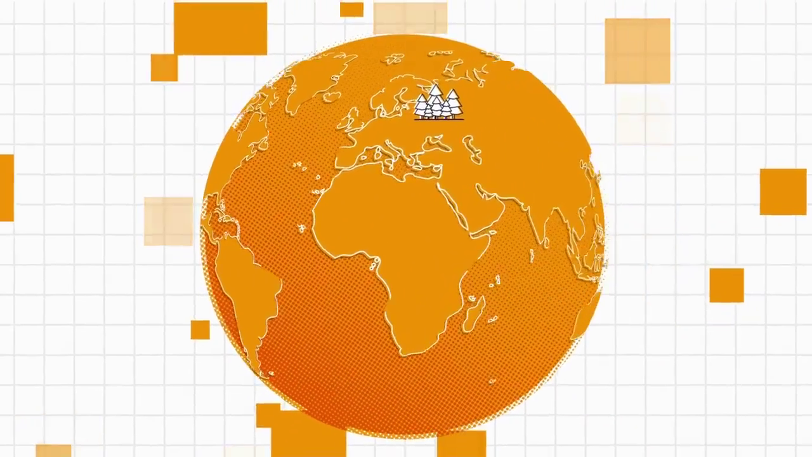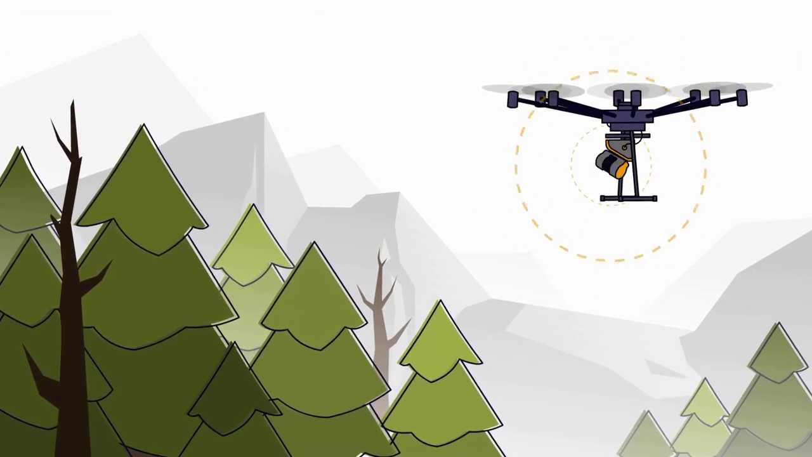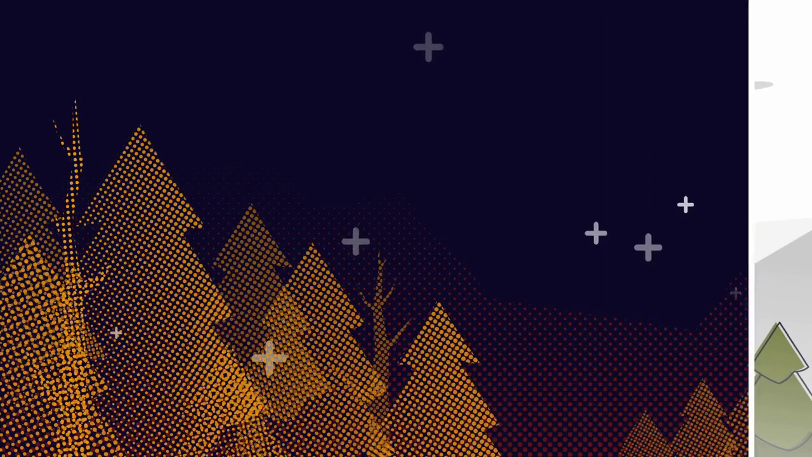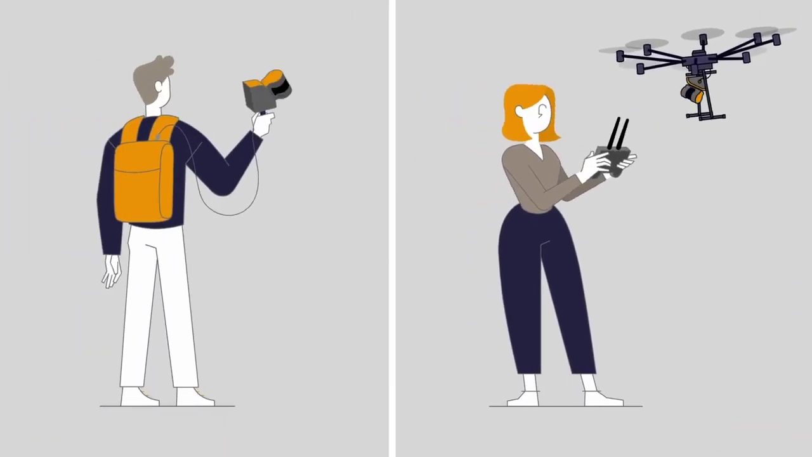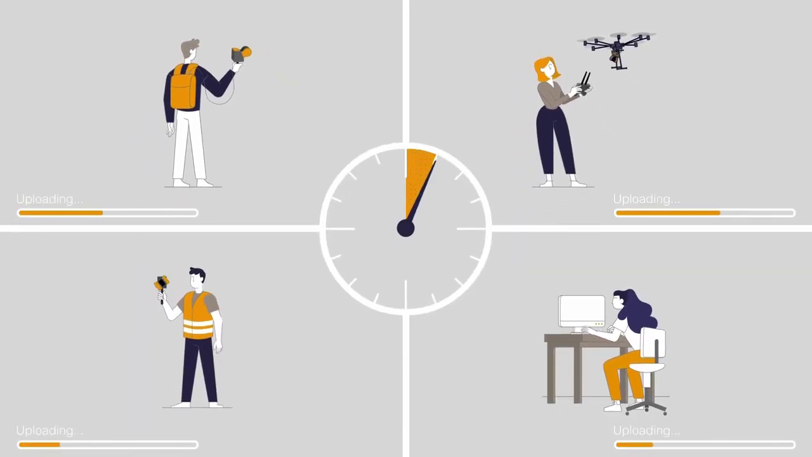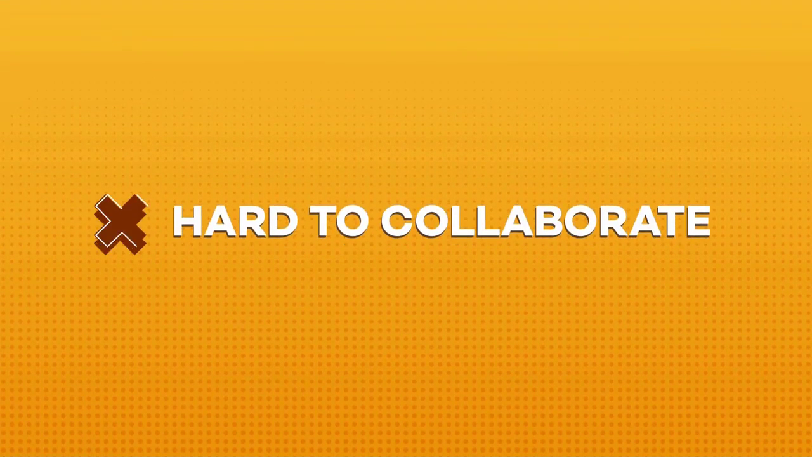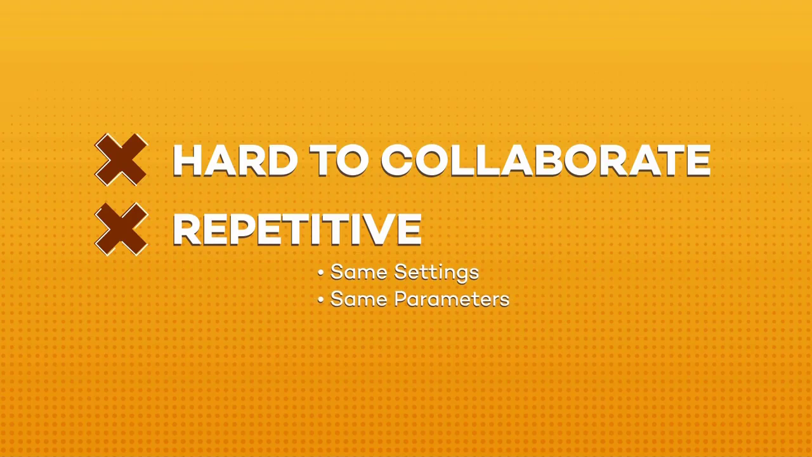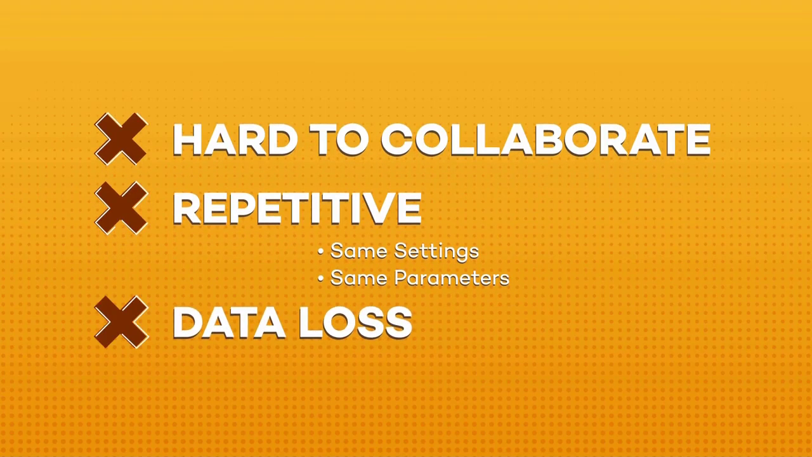Sarah flies a UAV over a forest to collect information about the type, height and density of trees. She collects all of the data she needs in a 10-minute flight. Processing multiple data sets and sharing the results with different people in different locations can take a long time. This can make projects harder to collaborate on. The same post-processing steps are often repeated by multiple users, causing delays to your teams.